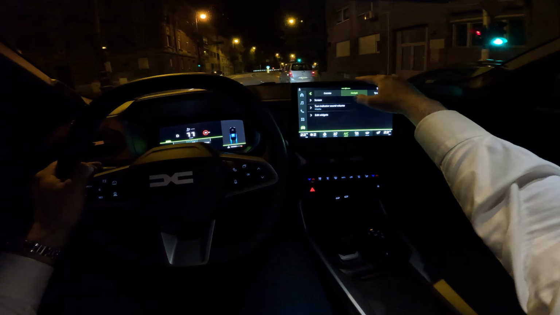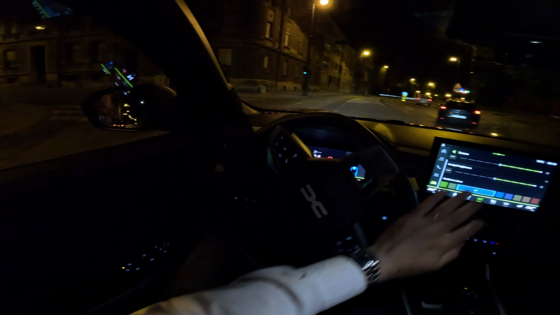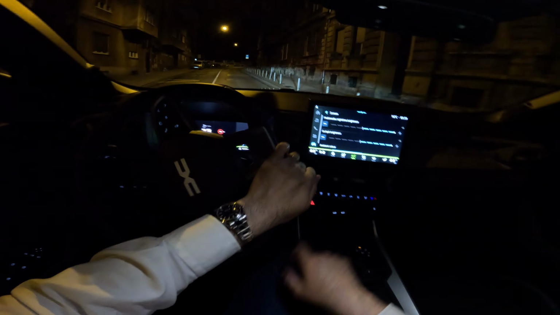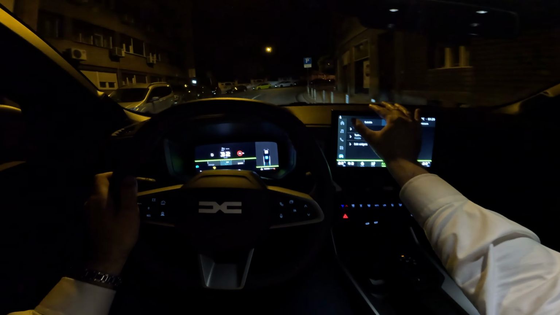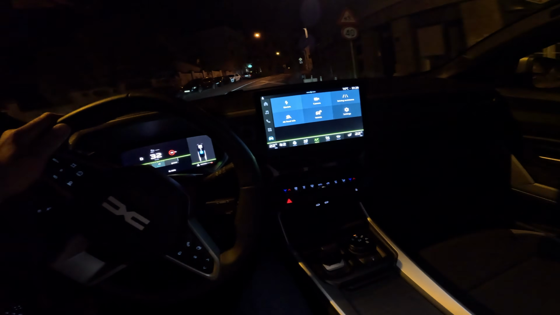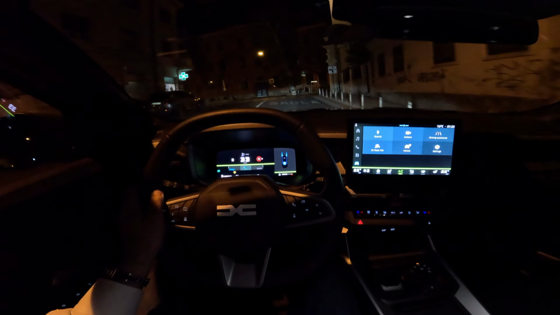Let me also show you this. If you go here to screen, you can also change the ambient color. Now it's not the ambient light, it's just the ambient color. So now, for example, I've turned it to blue, so you will see that this screen has like the blue theme. I would love to see the ambient lighting,